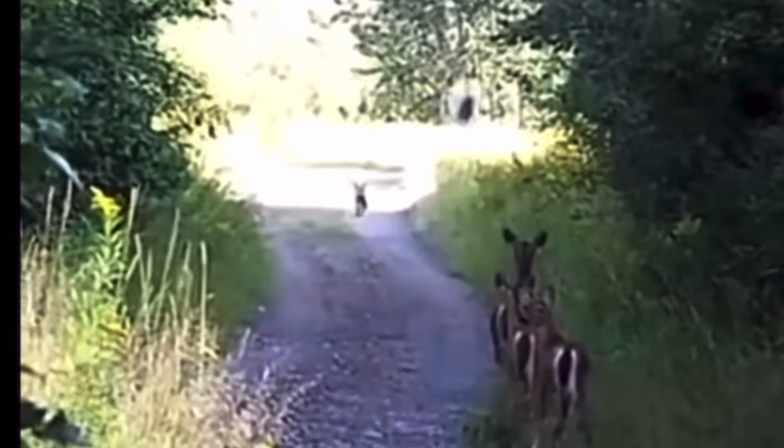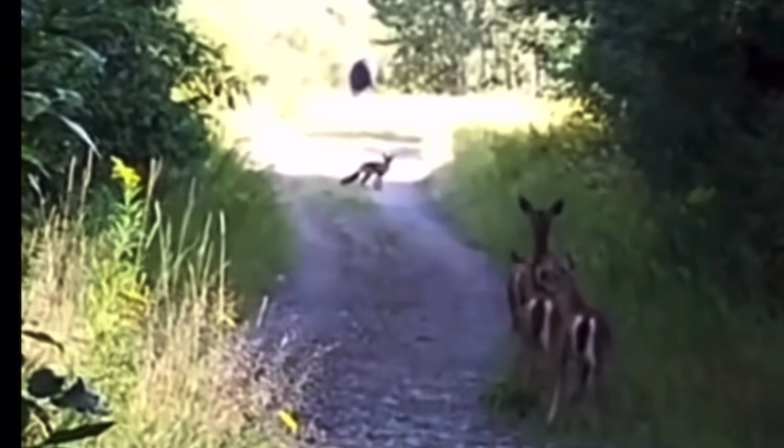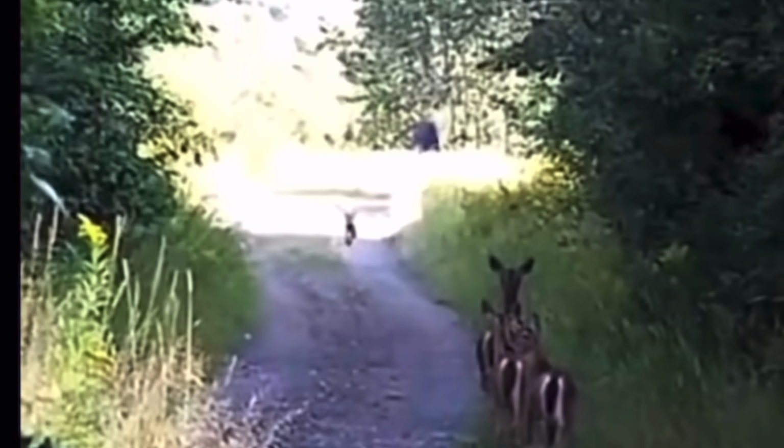As the creature walks away, this is when we can really comprehend the sheer size of it. Its back is huge, and its arms are long, and it seems to be covered in a layer of dark fur.